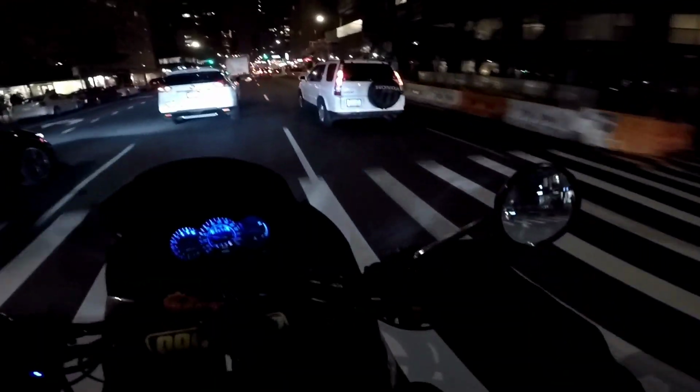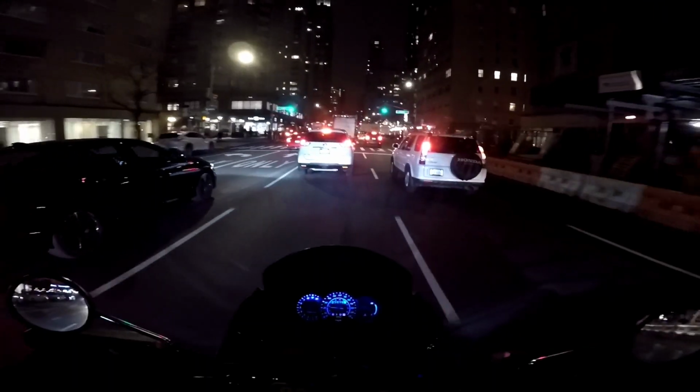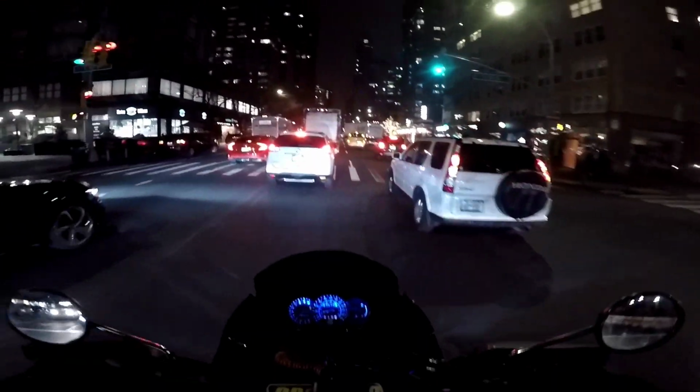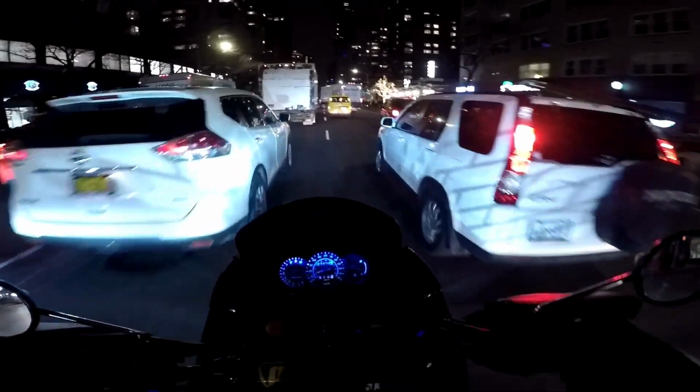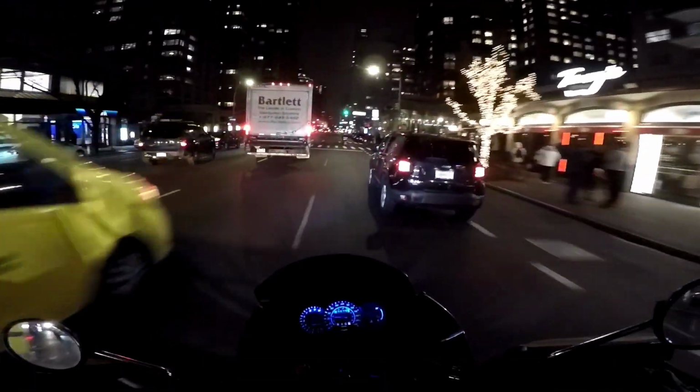But anyway, getting back to that, the weight of the DRZ 400 was light. It was a light bike, and that would not leave you as planted as you are on the KLR.